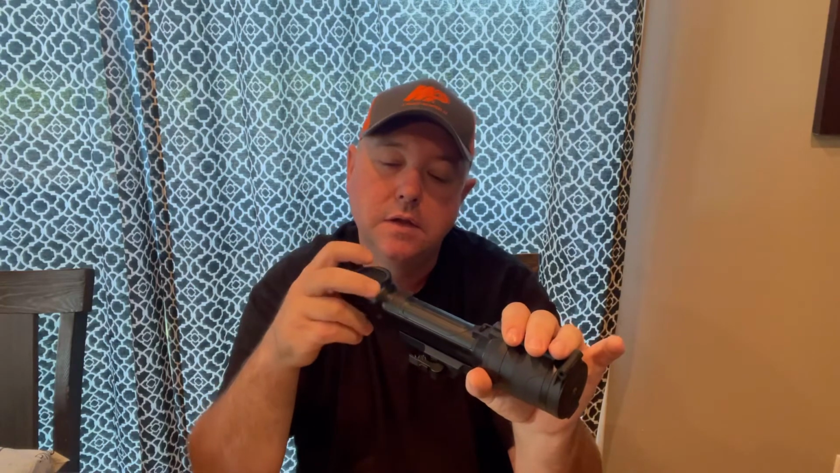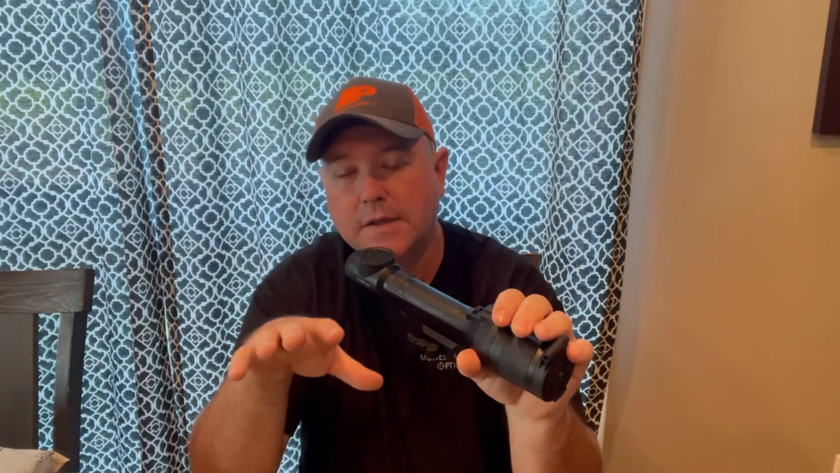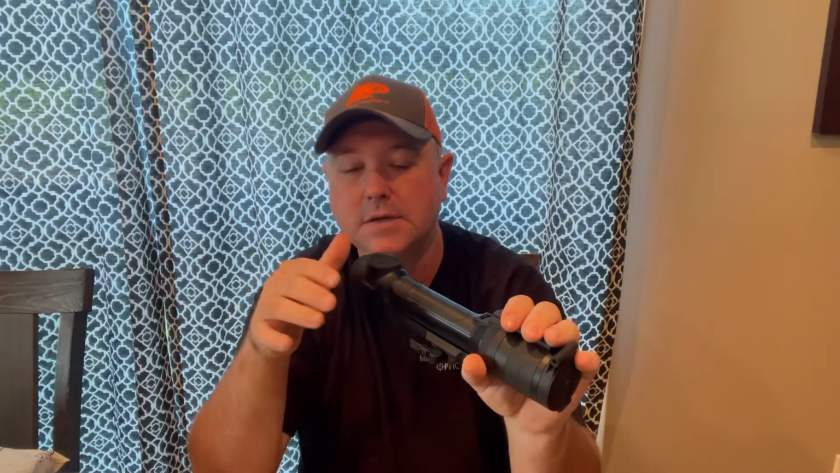All right, it's your magnification button. Long press it and it'll bring up picture in picture. Long press it again and it takes picture in picture away. Short press and it'll just jump from 2.5 to 5 to 10, straight up through there. All right. So if you wanted to zoom, and this is probably the only thing that I don't like about the scope, I've got to short press this button to bring it up, it'll say 2.5 on the right-hand side of the screen, and then you've got to roll and zoom in.